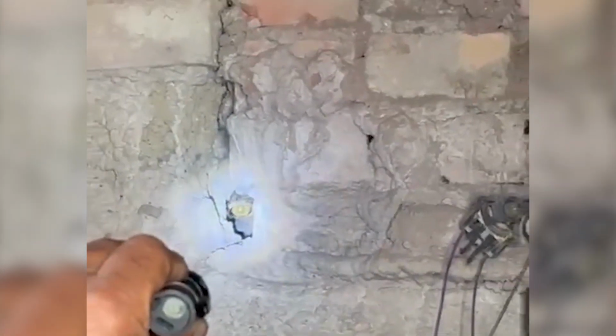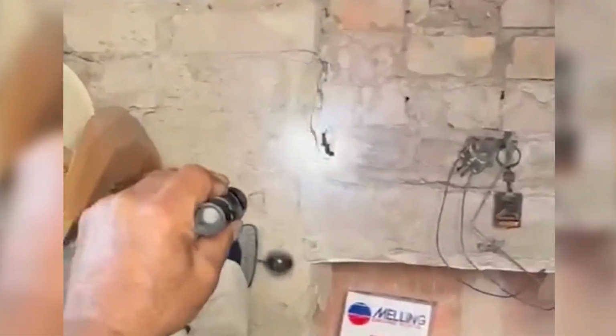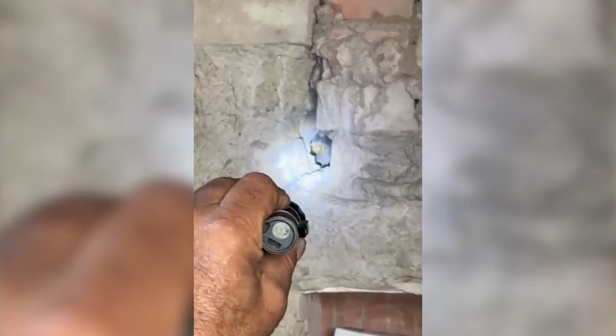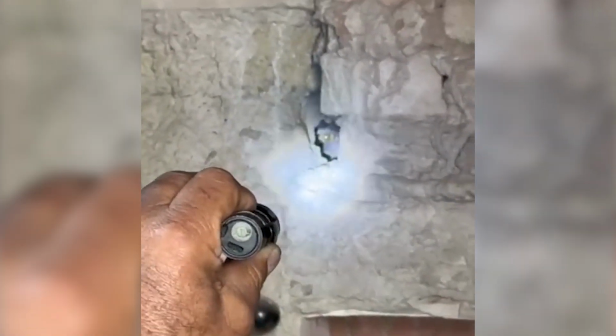The explorer lets out a gasp as the light beam falls upon the creature. It doesn't flinch, even as the camera zooms in for a closer look. The image is both captivating and terrifying. Could it be a cleverly hidden lizard, its reflective eyes catching the light? Or is this evidence of something more unnatural?